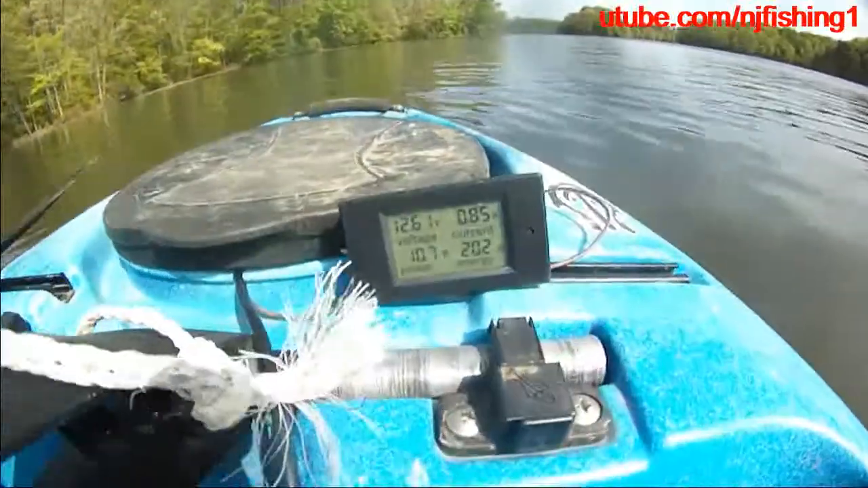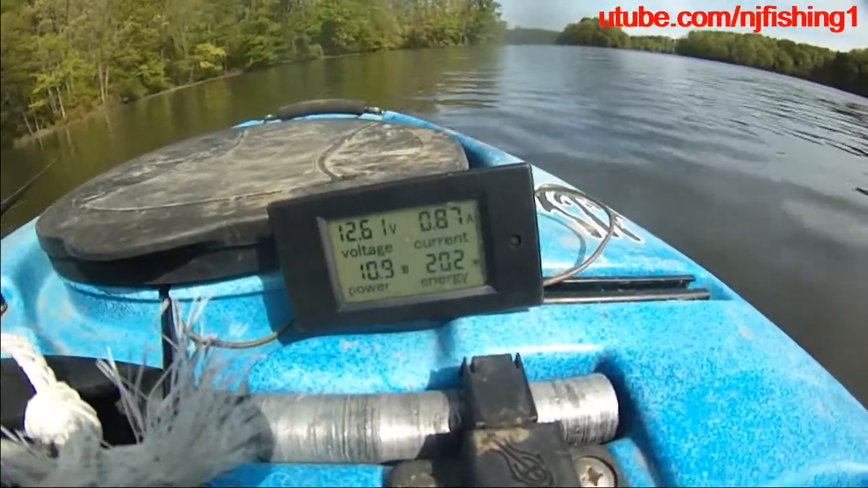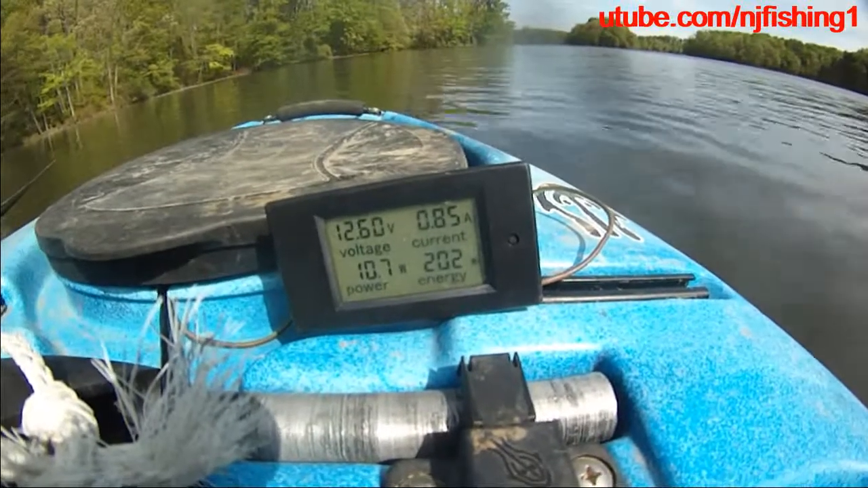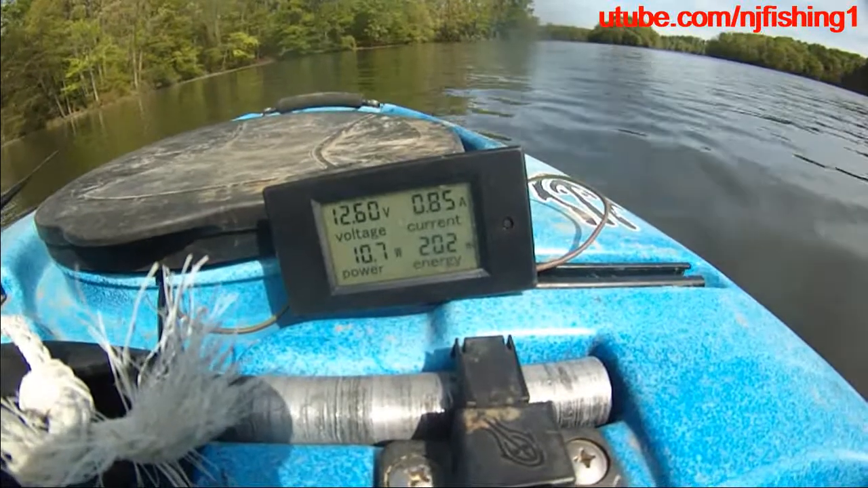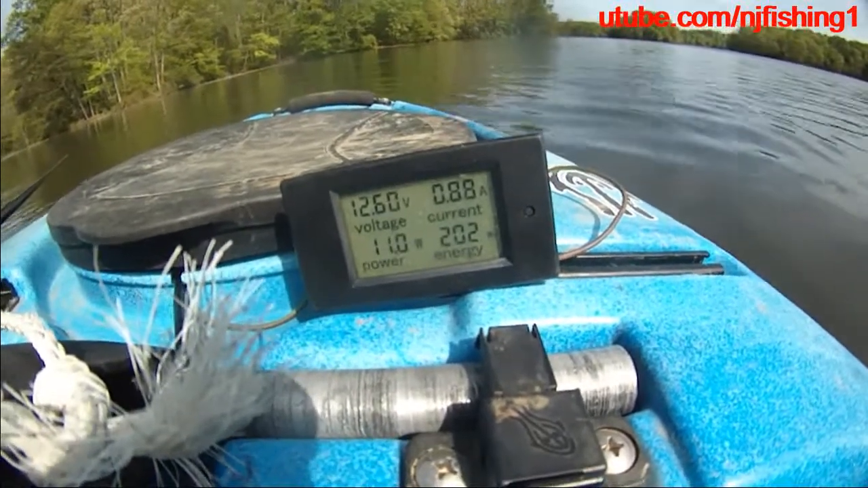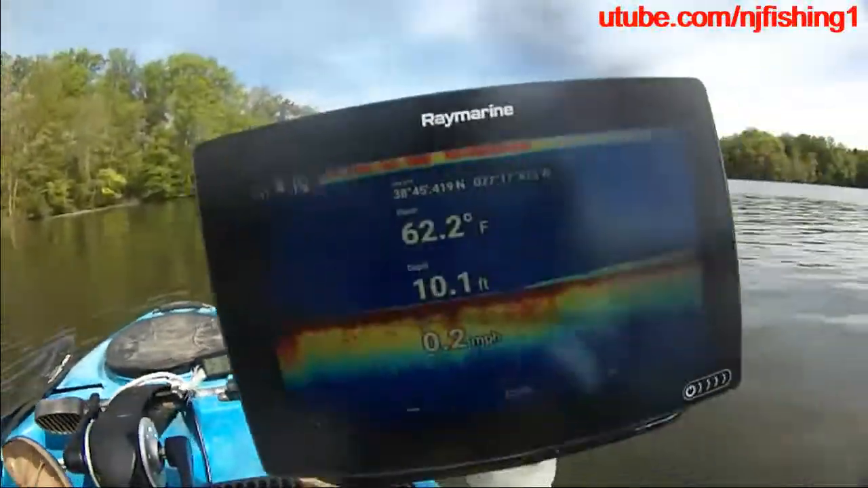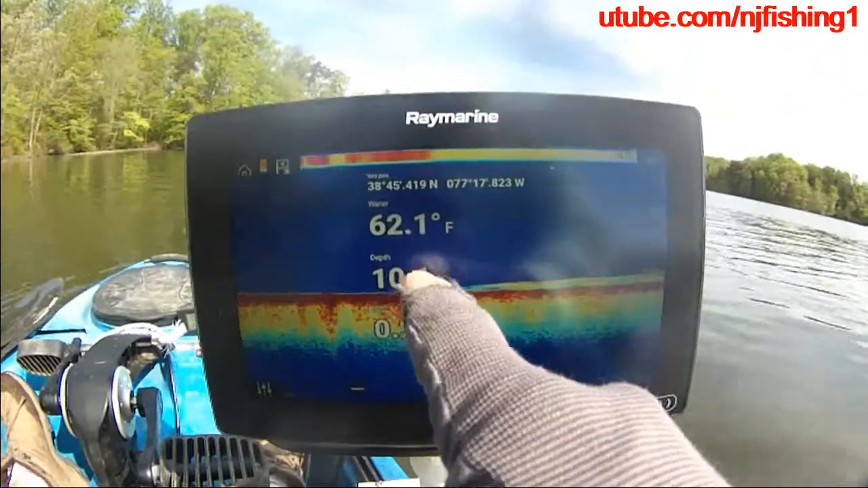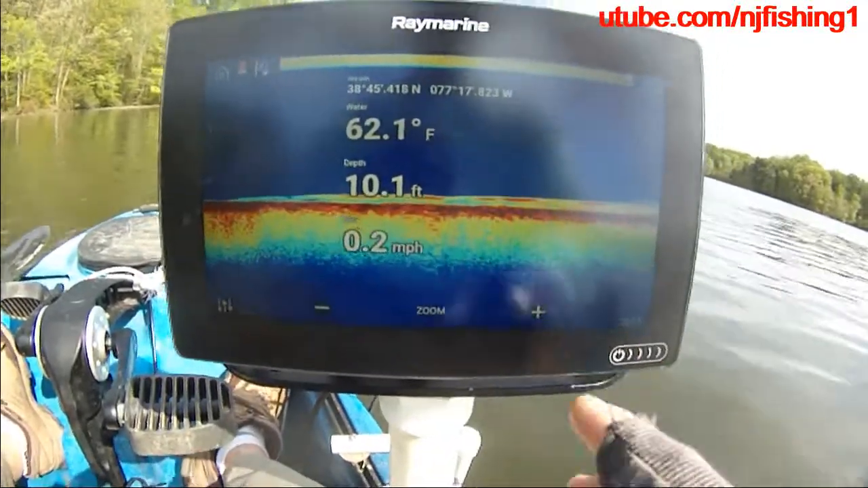As you can see there, I'm burning 10.7 watts, 10.8 watts, and the amperage is drawing 0.87 amps and 2.85 amps, and the energy is still the same, 202 watt hour. 10.7 watts, 11 watts, 10.7 watts, and you can see this is 62 degrees now. The depth is 10 feet, and I'm drifting, I'm not driving.